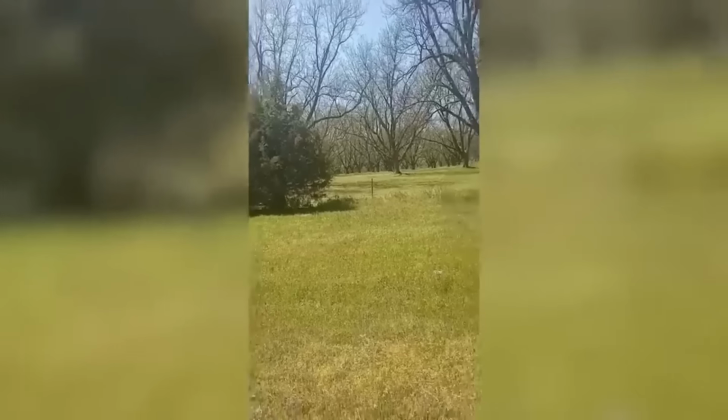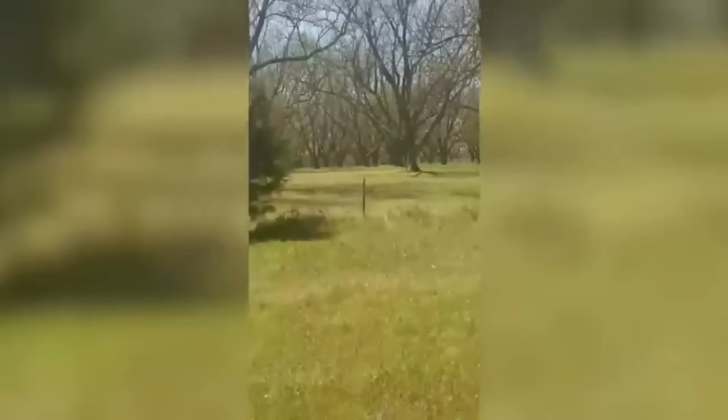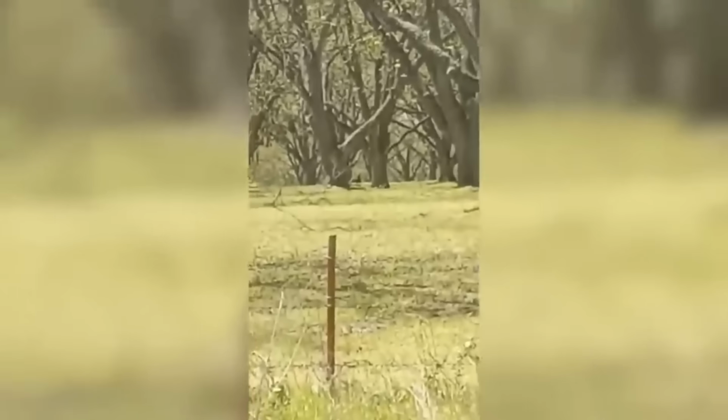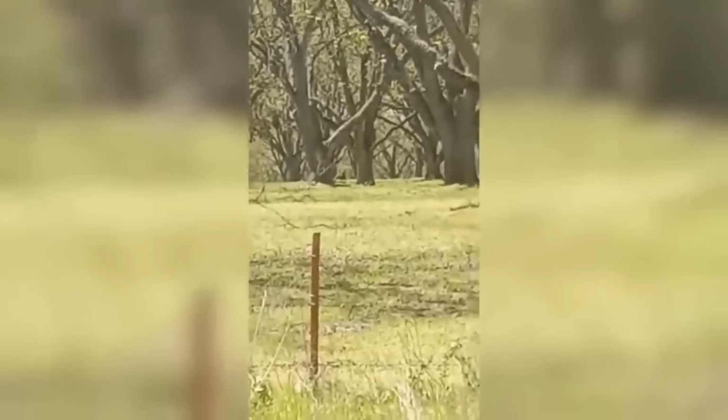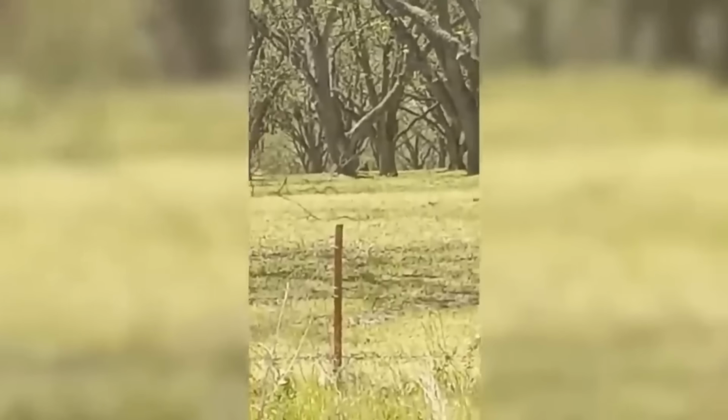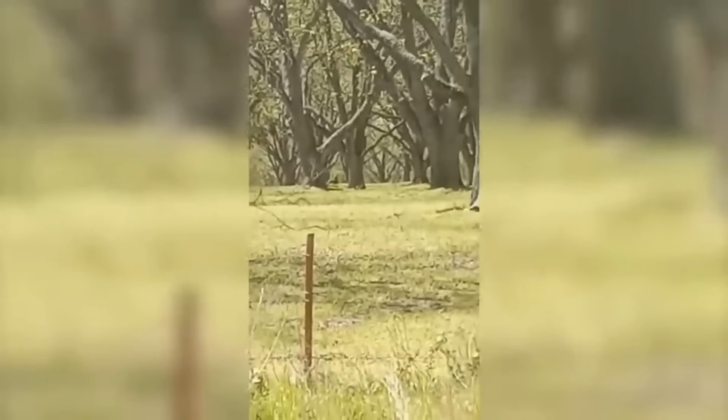A bright and warm summer day. This poster is enjoying time out in nature, but they are not the only ones soaking up the sunshine. Watch what becomes visible when they spot a shape in the distance.